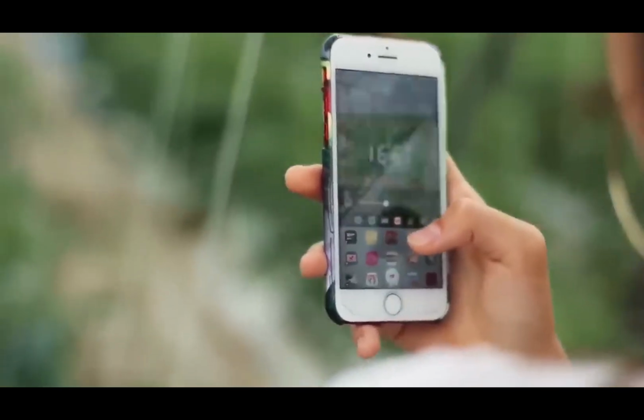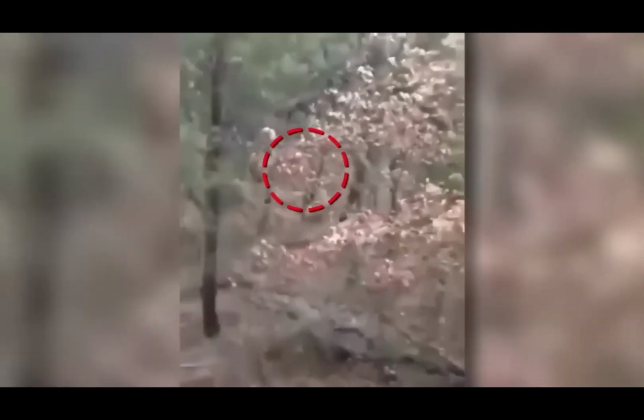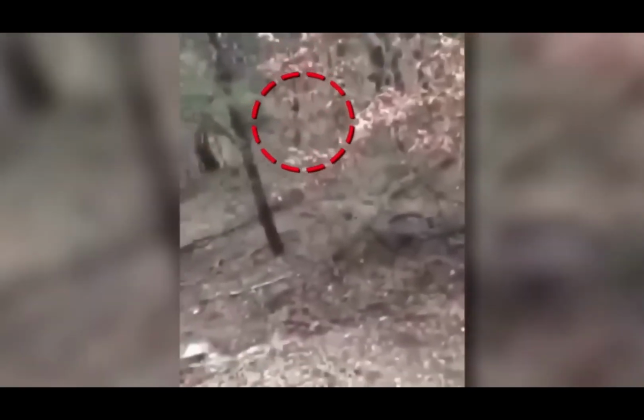A kid was out in the woods when he started hearing some weird noises, and that's when he decided to take his phone out and film it while trying to see what was causing it. And to his surprise, it wasn't just him who was looking for the creature. The creature was also looking for him, and that we get to know when it comes out of the woods and starts running towards the kid.